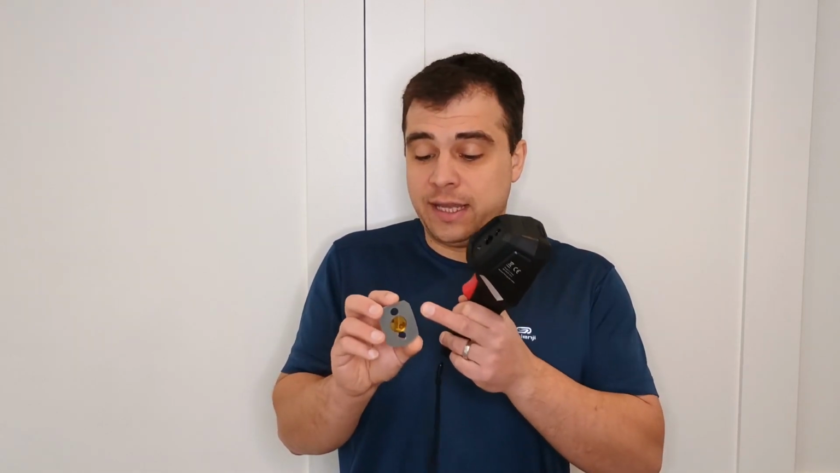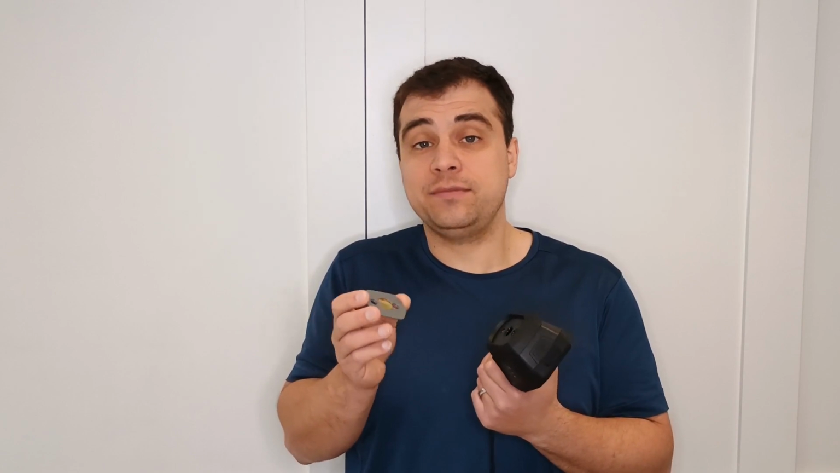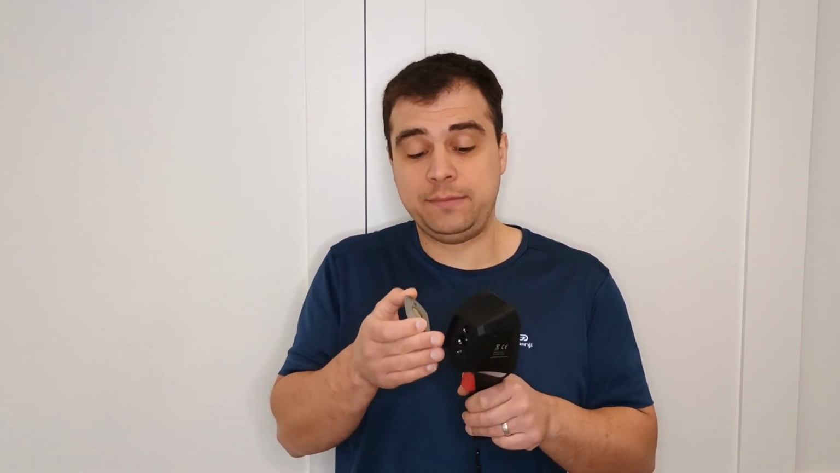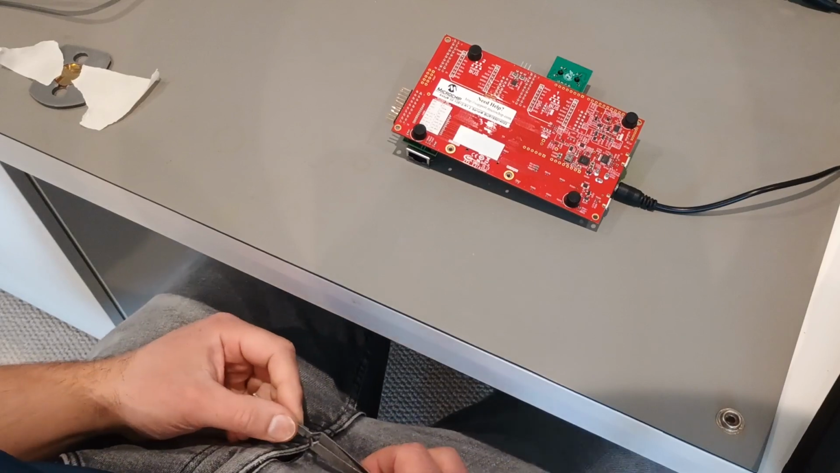Now, what I've got here is a 3D printed lens holder. This particular one I didn't design, it was available off the internet. Many people have made their own 3D models for many common cameras. I've got here a HIC Micro B10 camera. It's relatively inexpensive and you do get great results with this. So let's go over to the bench and have a look and do some comparisons with and without and see what performance we get.